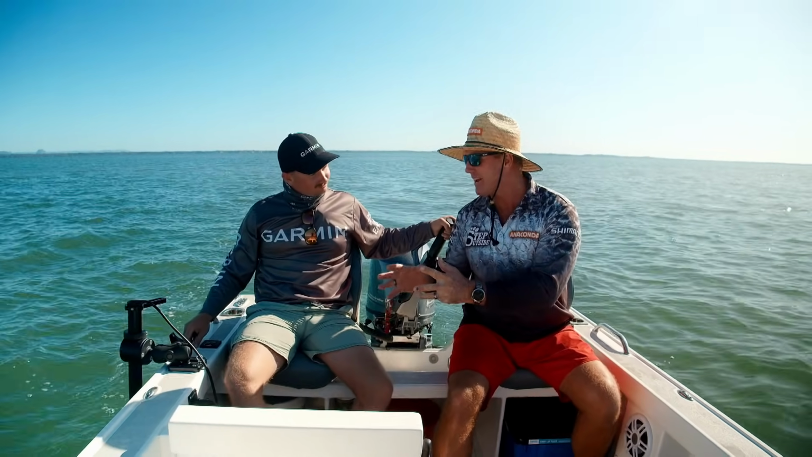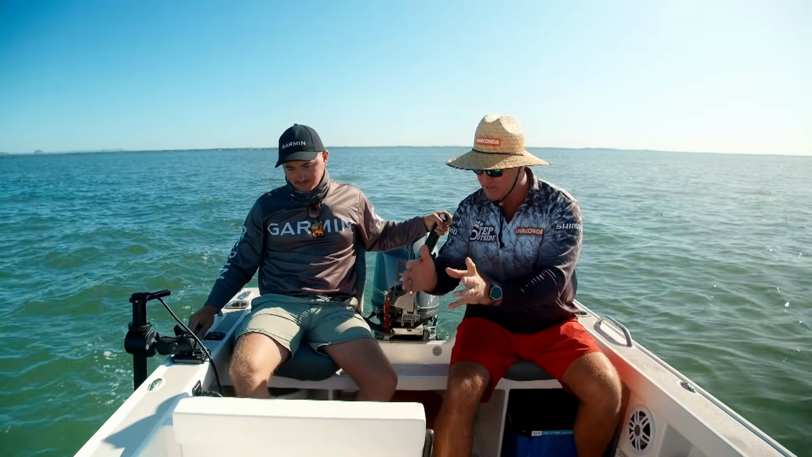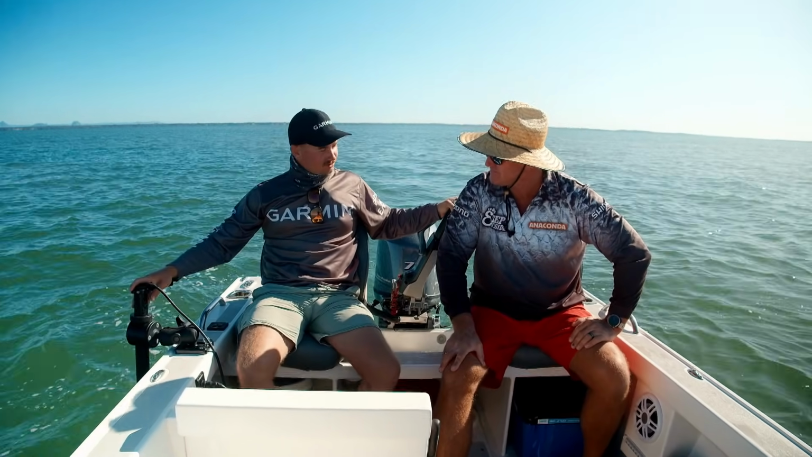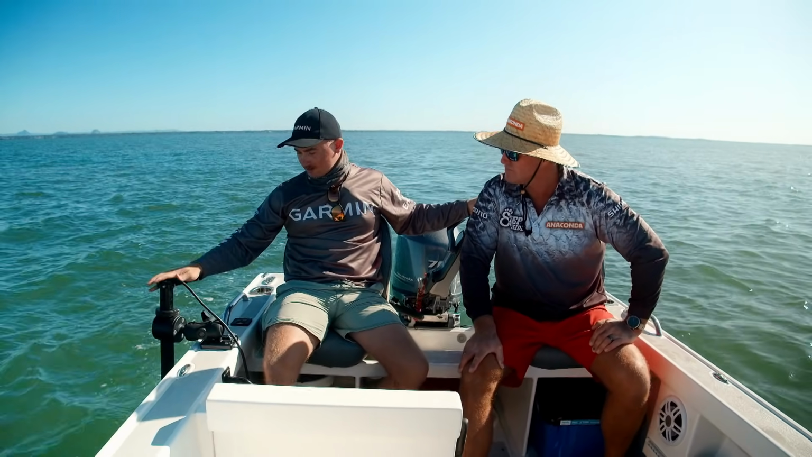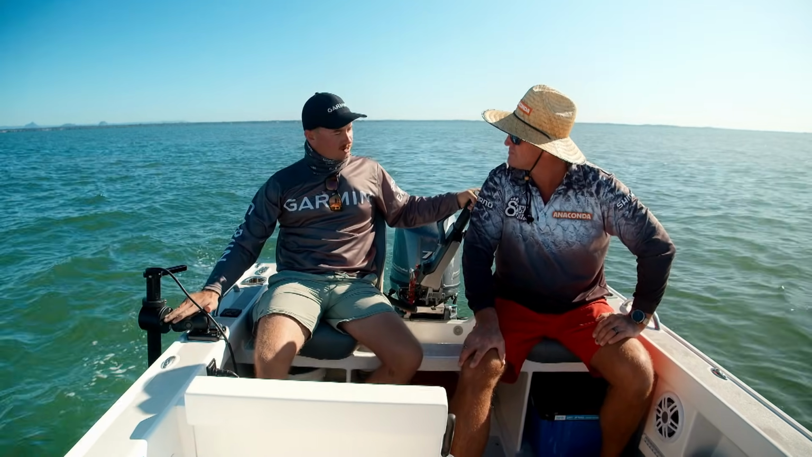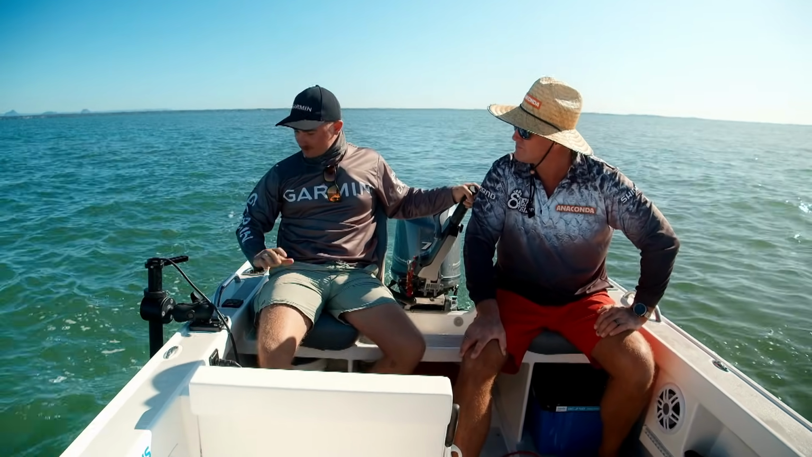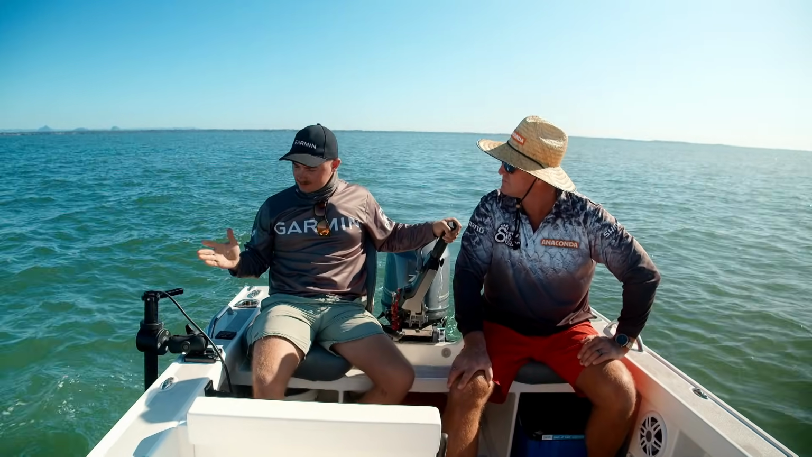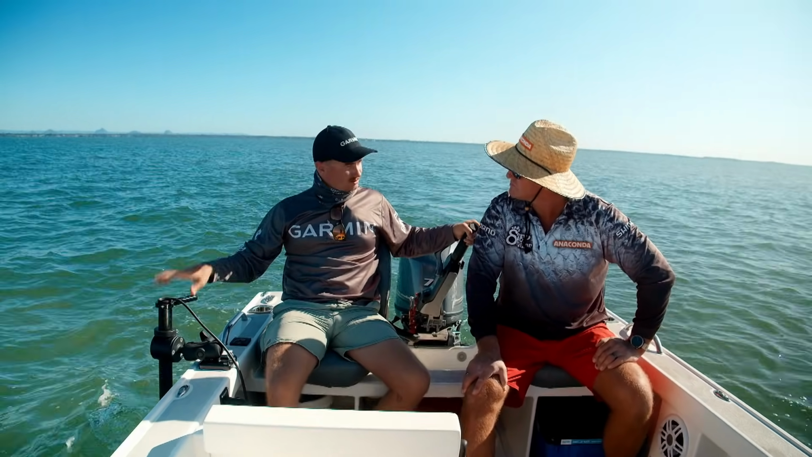Mate, tell me about how we're seeing all this information being relayed onto the screen. How's it getting to here? What we've got here is the new LiveScope Plus, Garmin LiveScope Plus. It's hooked up on the Transducer Poles Australia setup, so it's easy. With all this technology now, I think we've got to go back to simplicity. With this setup, it doesn't get much easier.